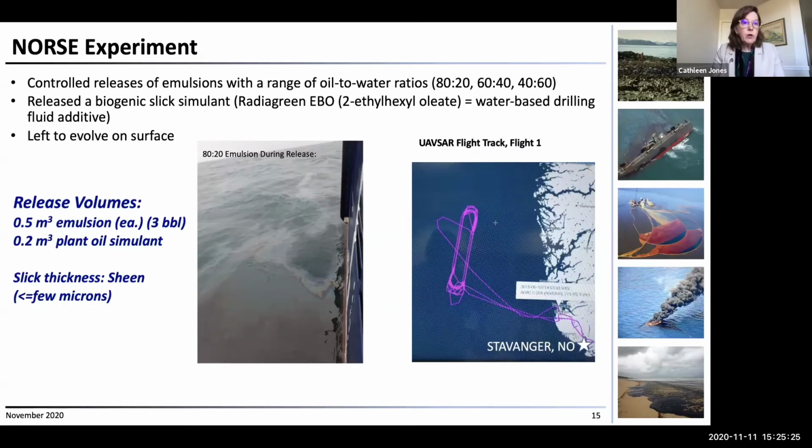Now, with 3 barrels of oil, 0.5 cubic meters, you're not going to get a really thick slick. So these were actually sheens, and very shortly after release, we were only there for the release of the 80% emulsion, which was released last, and very rapidly it had expanded. I think after the second flight, it had expanded to the point where it was less than 1 micron thick. So somewhere around 1 micron, 0.8 micron thick for these slicks.